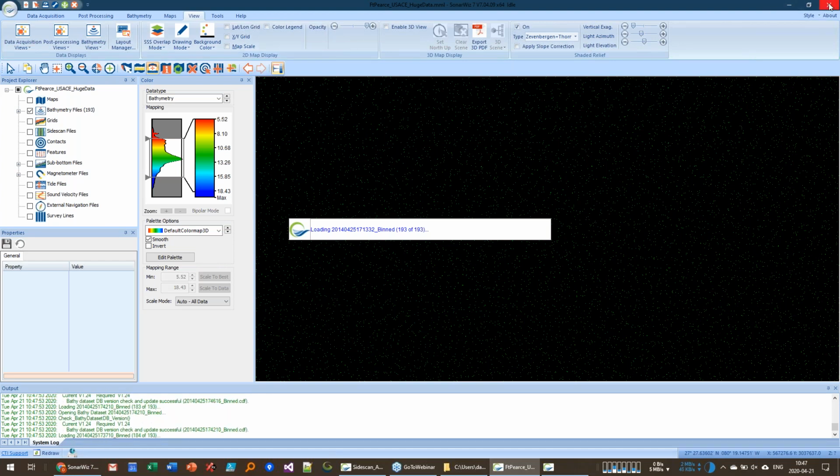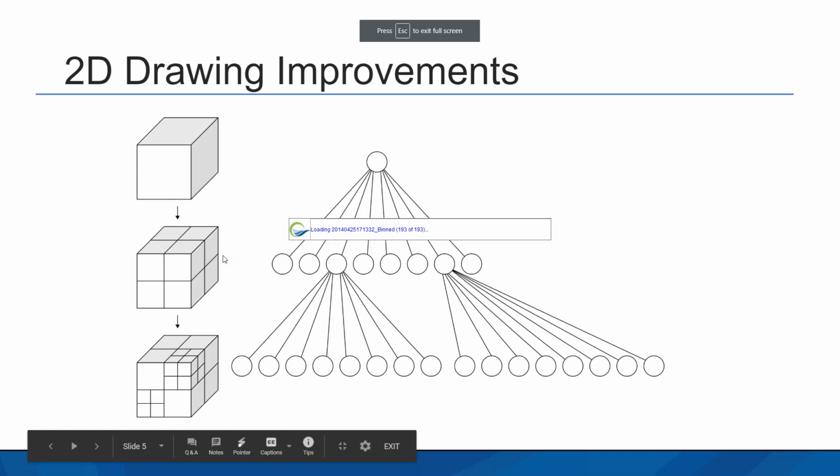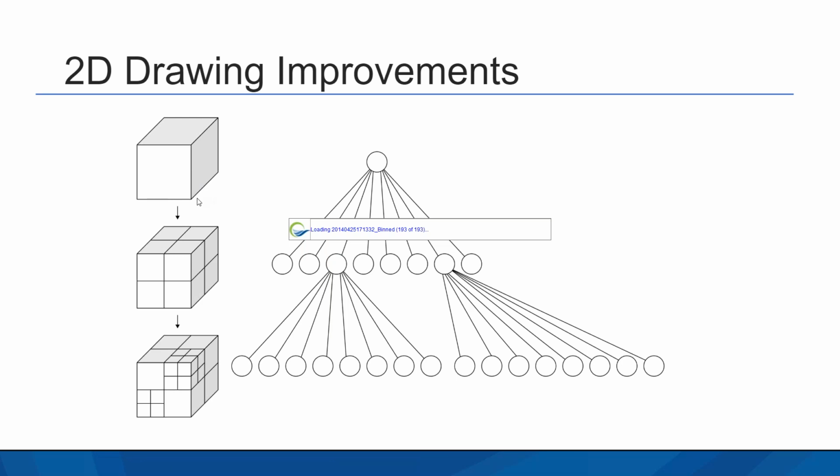So what we've been working on is something called an octree. This was originally developed for our three-dimensional displays. Here on the left is what an octree represents. You take a three-dimensional space like a cube, and a first level octree would divide that into 8 parts, so 8 little miniature cubes. You look at how many points are in each one of these cubes.